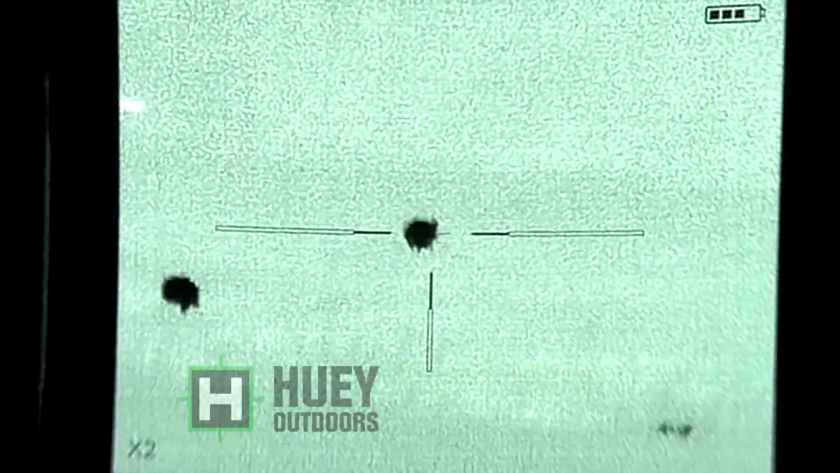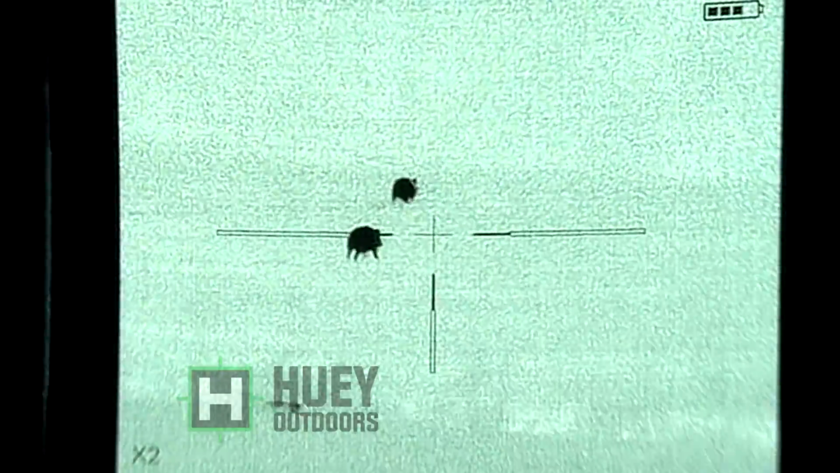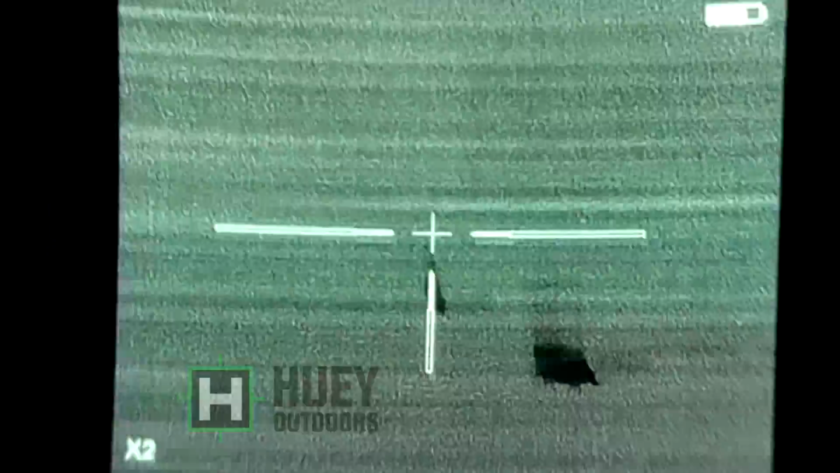They start running up the hill. That hog there, now you see the blood trail. It's at 180 yards there. Still dripping blood. I hit that one's at 176 yards. You can see the blood coming out of her nose. She goes across. Those last 2 shots were at 219 yards. That hog dies right over the field, but you could see even at 219 yards trailing blood. That other one, like I said, was at 176.